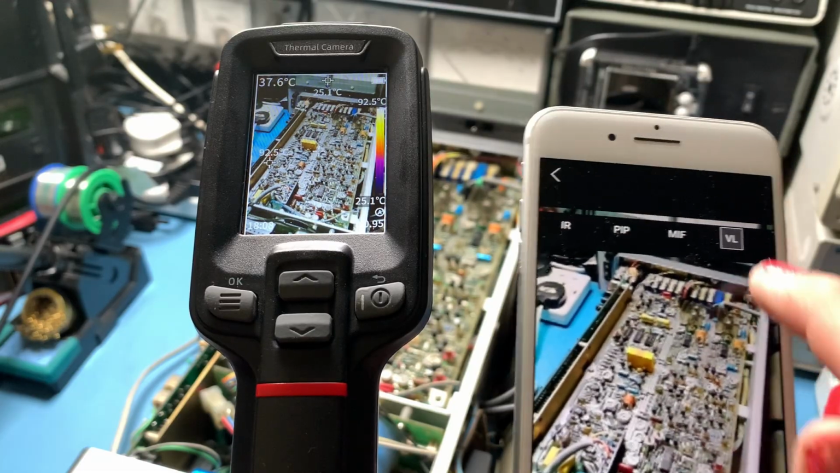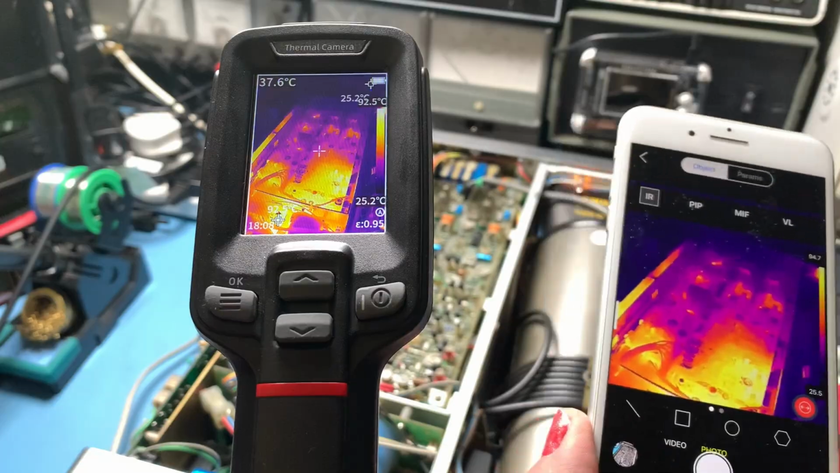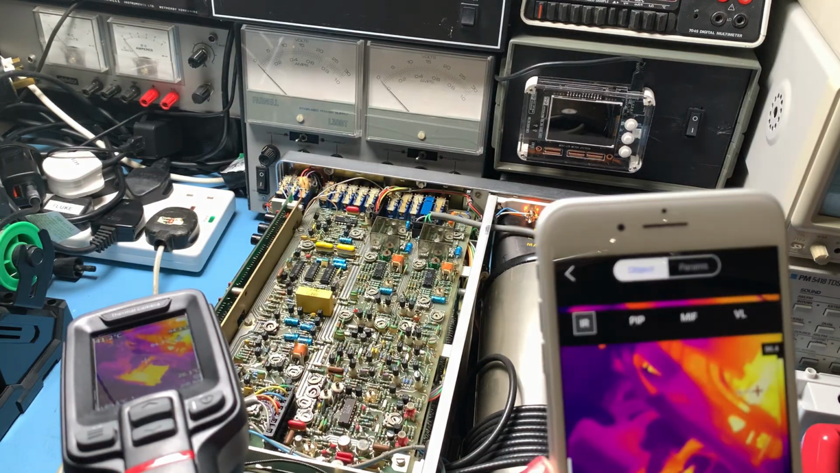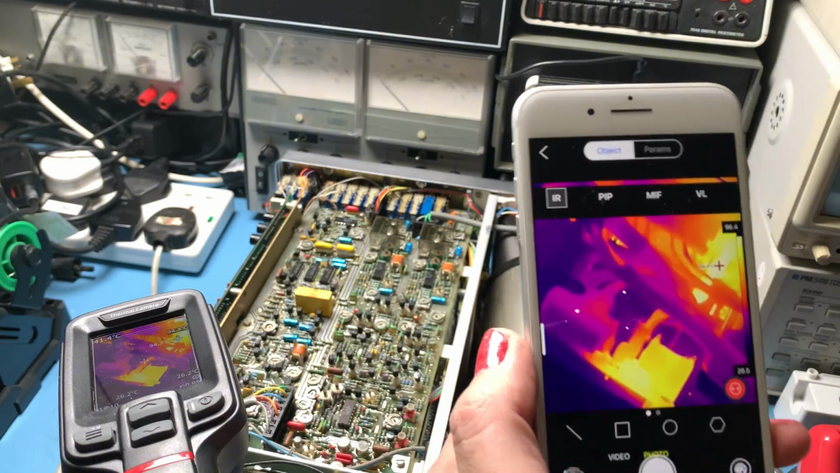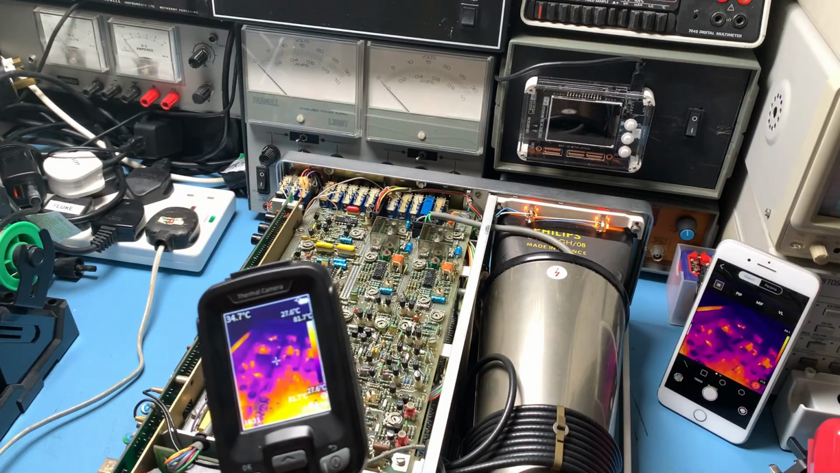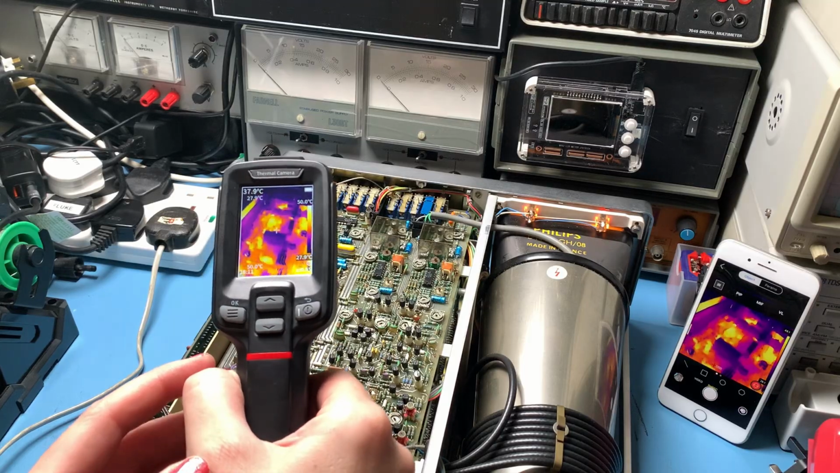Now, you might wonder why on earth you would need to have it on your phone. So where I can see this coming in handy is if I've got the camera at some weird angle because it's looking down inside something, I can still see that on my phone. Like I can be over the other side of the studio and still be looking at this image on my phone. Right, so now you can see the image is live on the phone, which is quite handy.